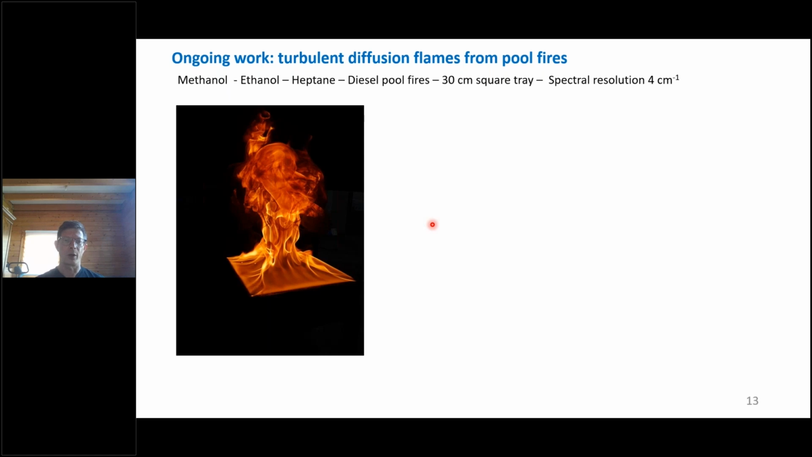Previously, it was a laminar premixed flame, and now it is completely different, because when you consider pool fire, what you obtain is diffusion flames that are very turbulent. So in this study, we considered different liquids, methanol, ethanol, heptane, diesel, placed in a 30 centimeter square tray.